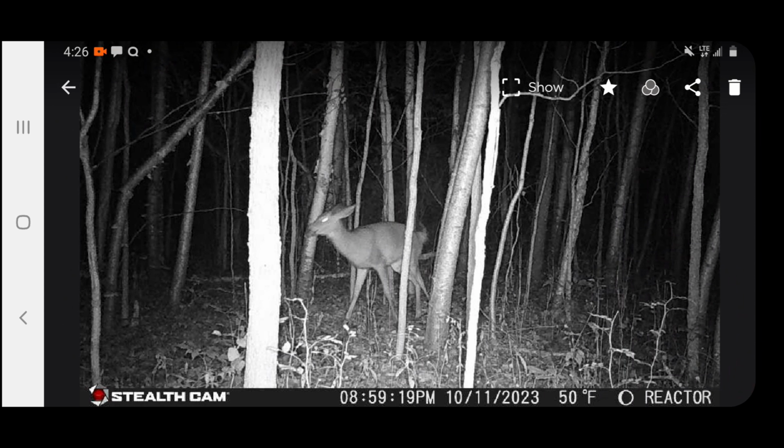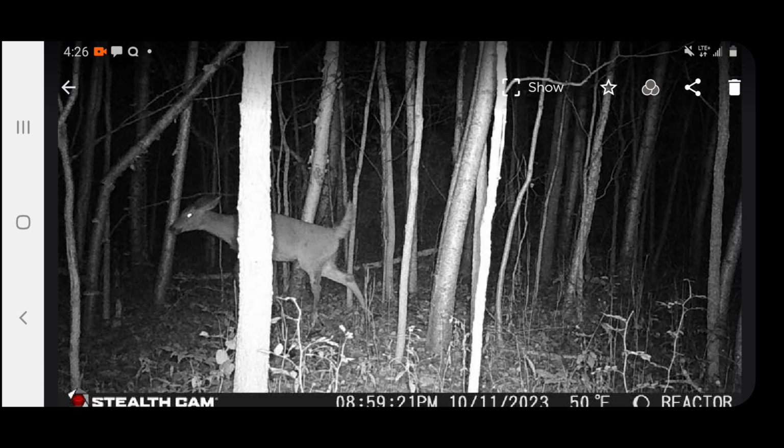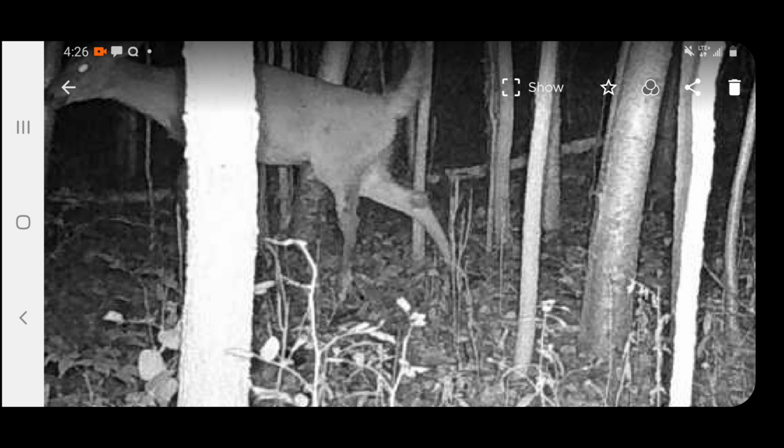So first off, you can see this buck, it's actually a little button buck. It's kind of running in a panic here. You can see him scooting on by. I'm just going to try to quickly go through these because there's quite a few. But let's start with him going across. And you can see on this one, his back left leg is pretty chewed up and pretty hurt.